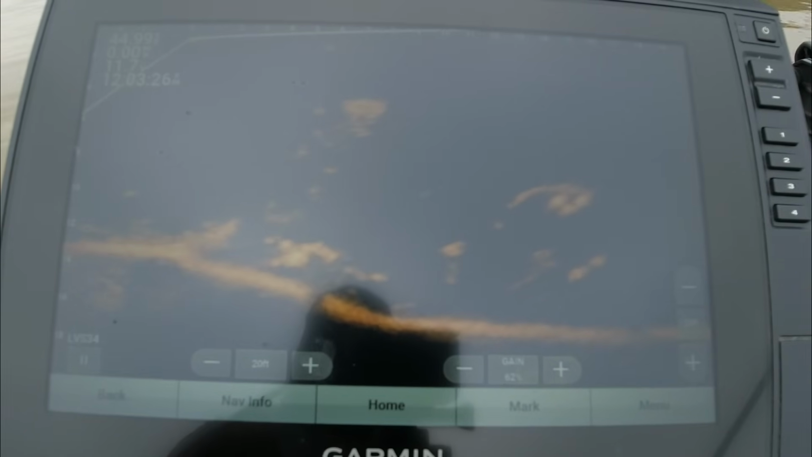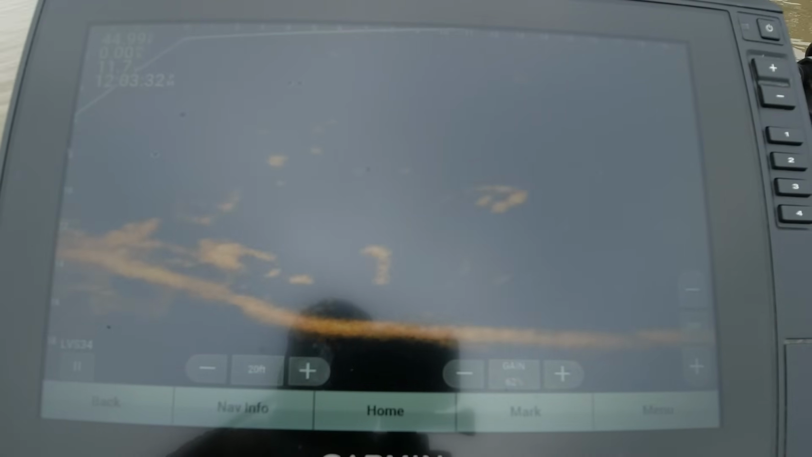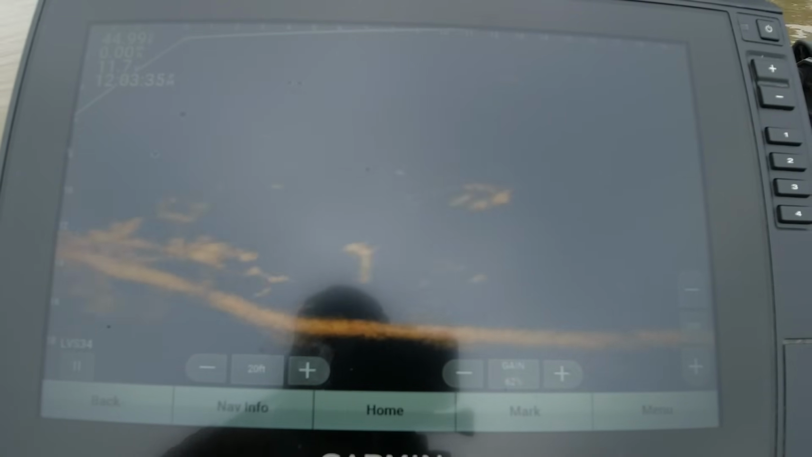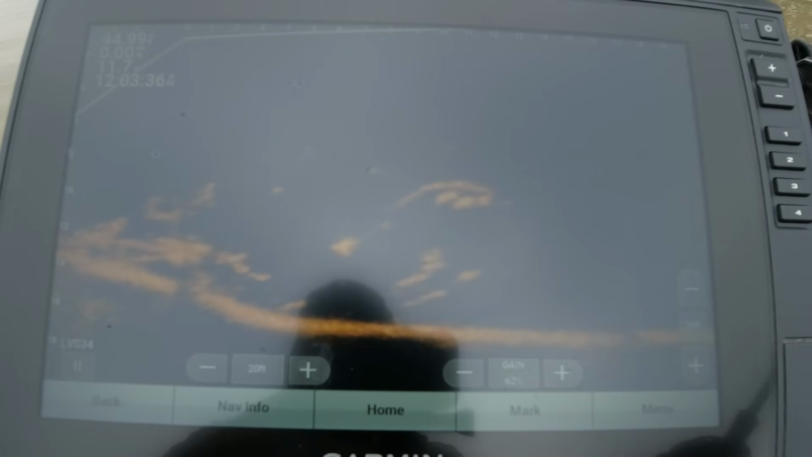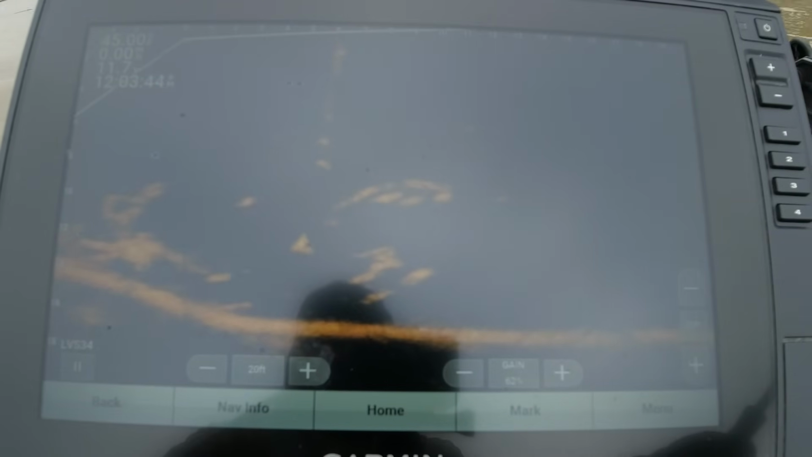See them out there up under a limb again. It's like three of them. They don't look big, but like I say, we're not looking for giants today. Just getting us a few nice fillets and getting some exercise in. Got my bait coming up to them.